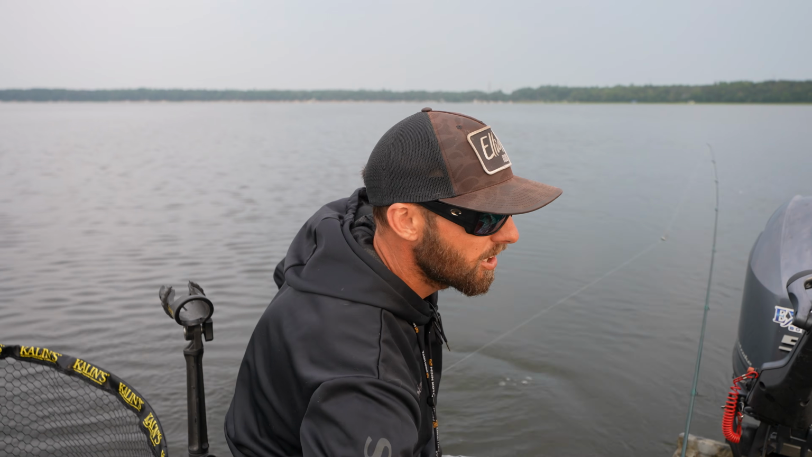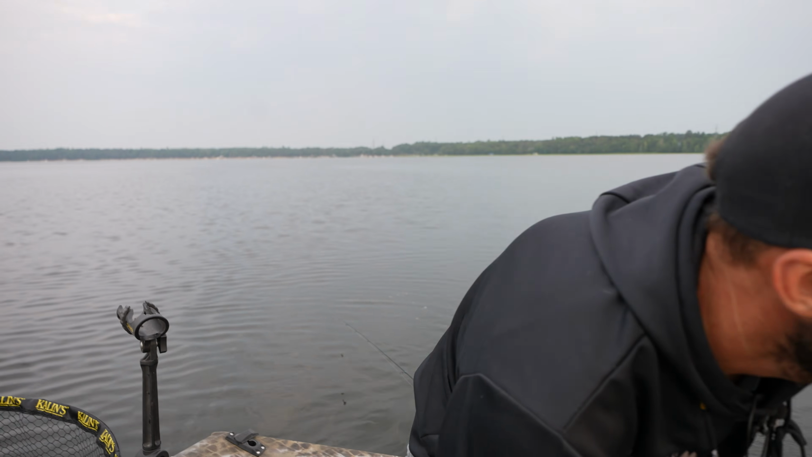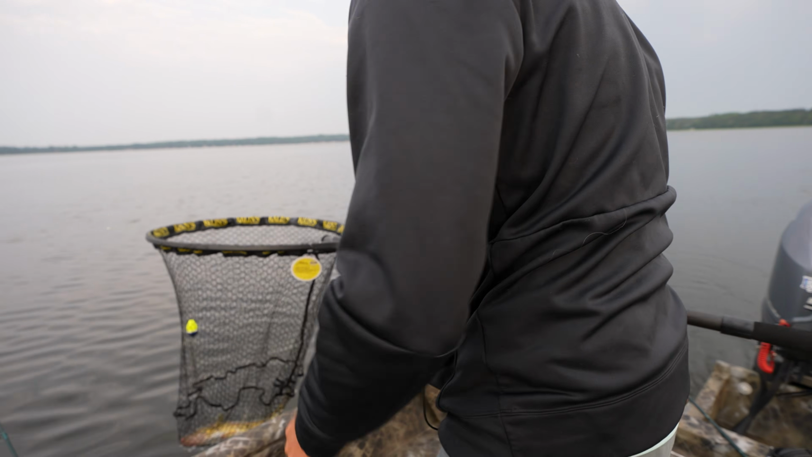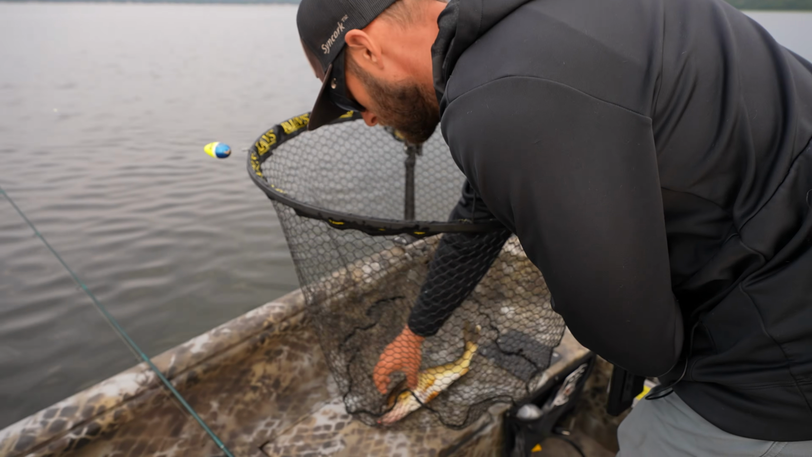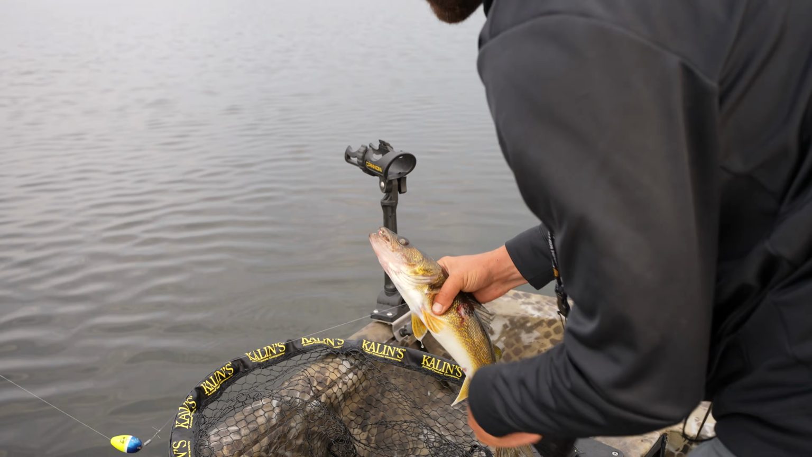Now, we'll show you the targeted species here, which is a nice walleye on the old slip bobber. Maybe we'll just slip bobber him, huh? What do you say? I like that idea. Nice 17-incher right there.